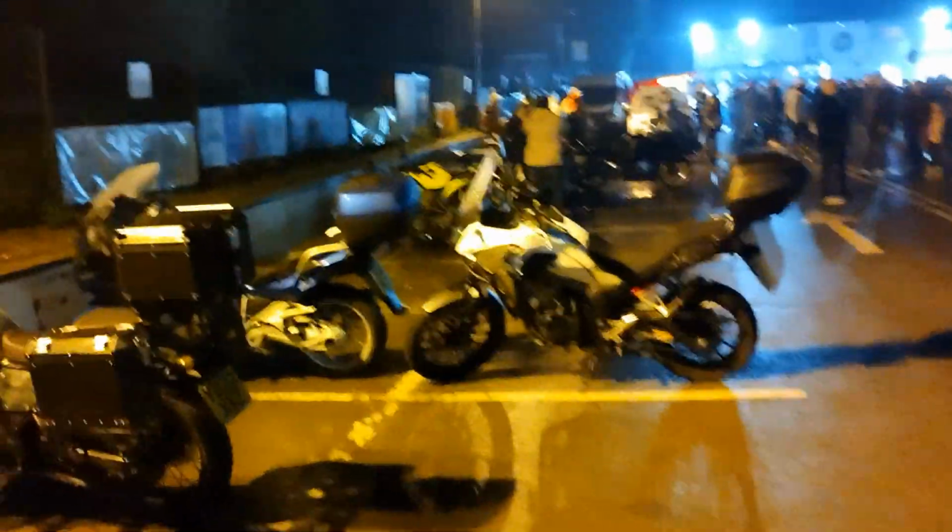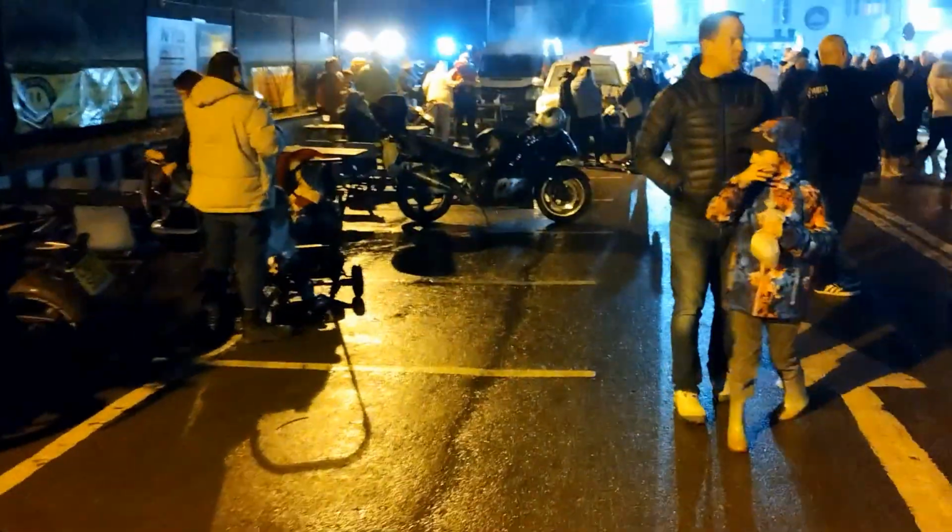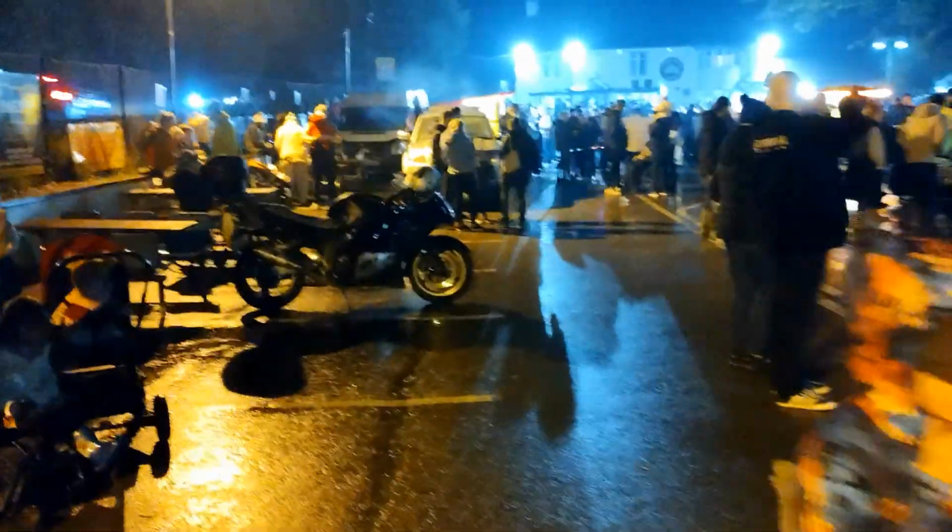I think the weather has kept a lot of bikes indoors, hasn't it? Yeah. A little bit wet earlier. Yeah, it was. There's a few people out there. Yeah. Matching ones on the left.